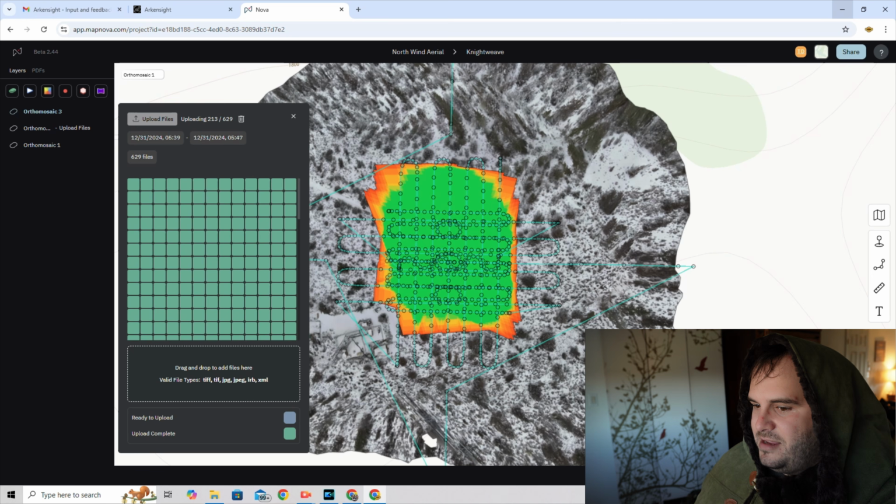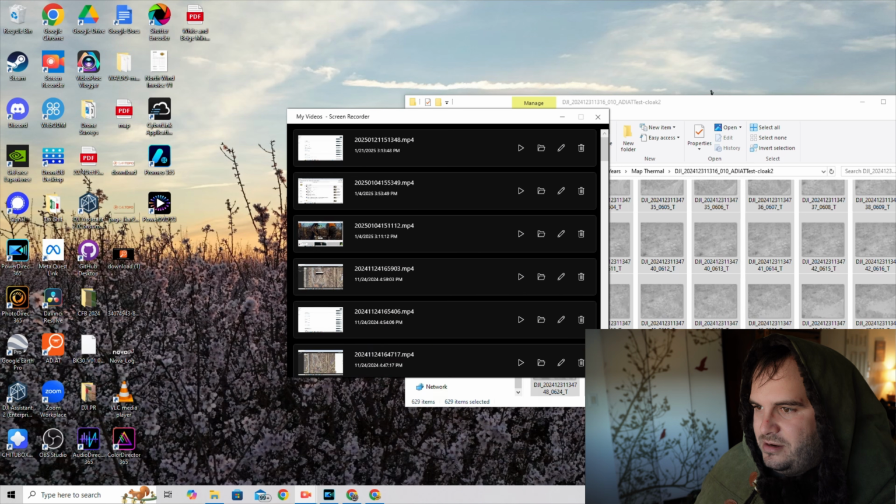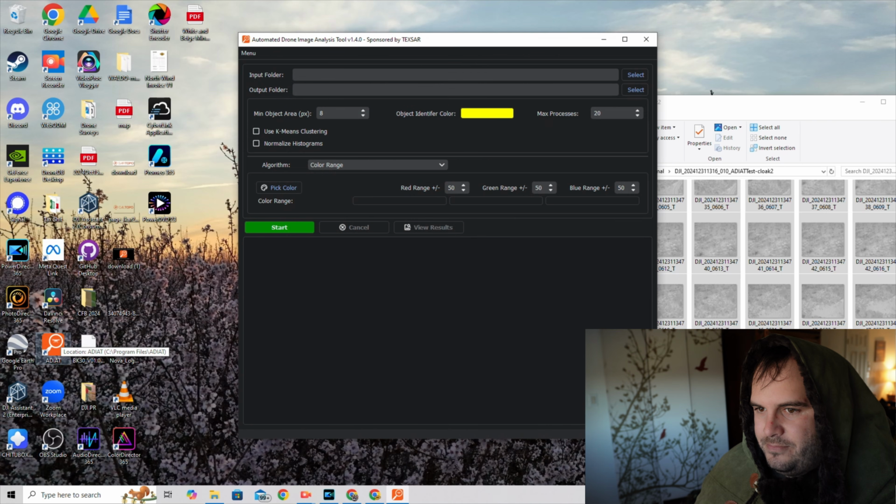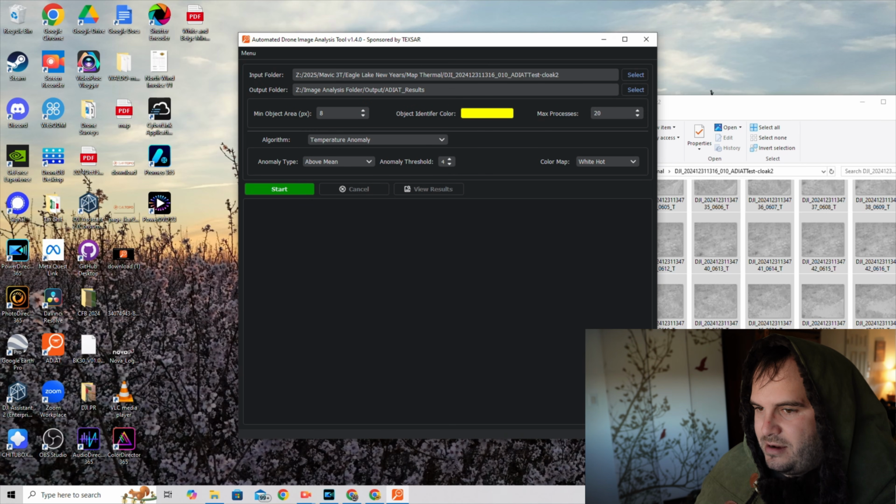The ADIAT also has the ability to search for thermal signatures, so we're going to pull that up right now. Color map is going to be black hot. Let's start searching. 629 files. That's a lot to get through.